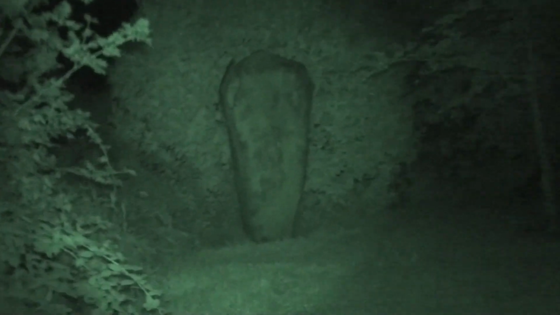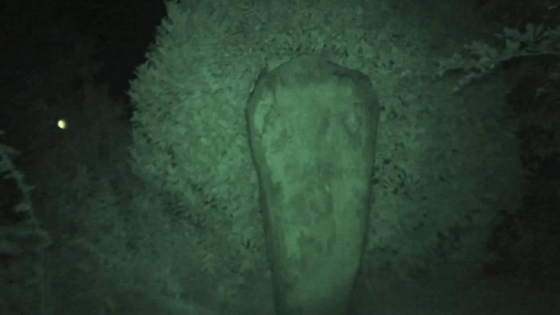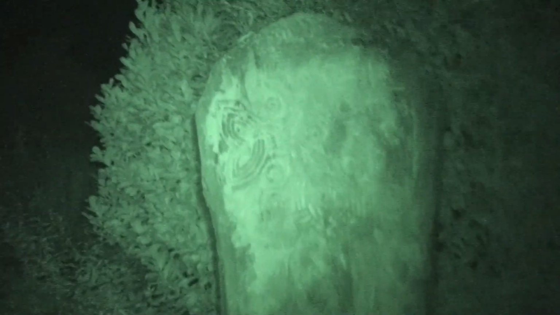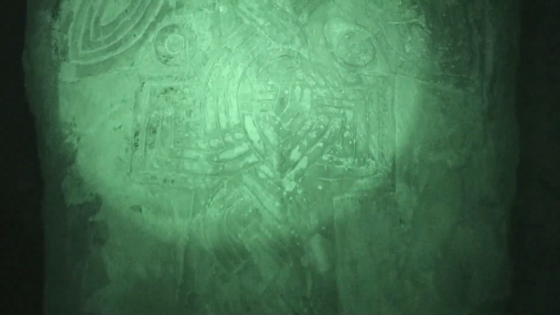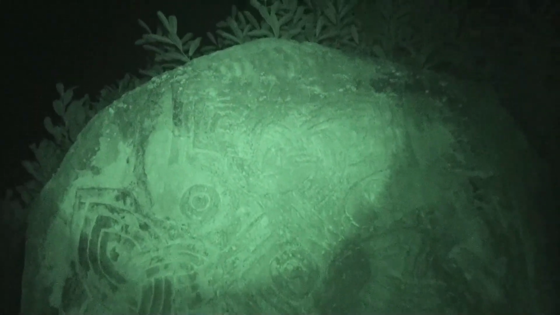It's a replica of a famous cross here. See that? There we go. St. Mura's Cross it's called. Right.